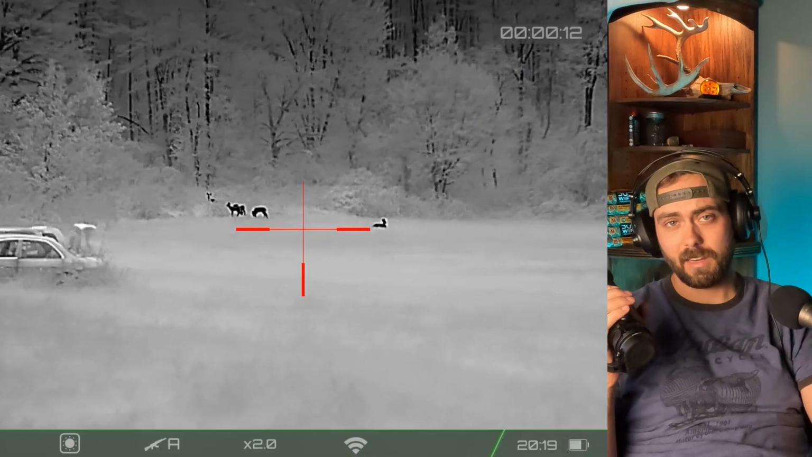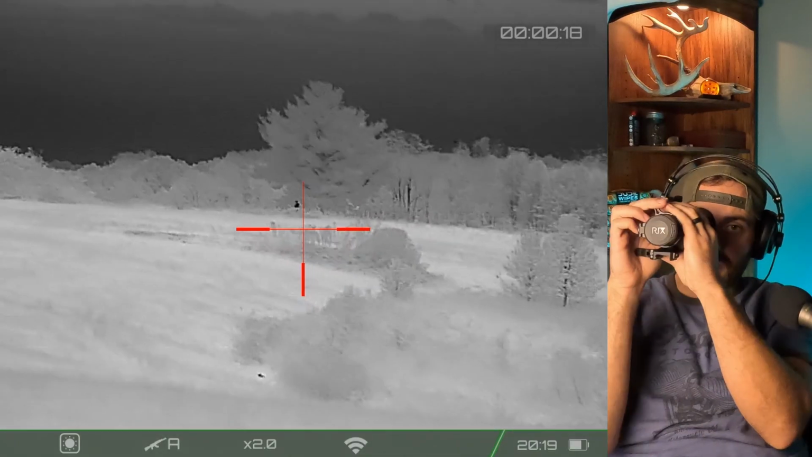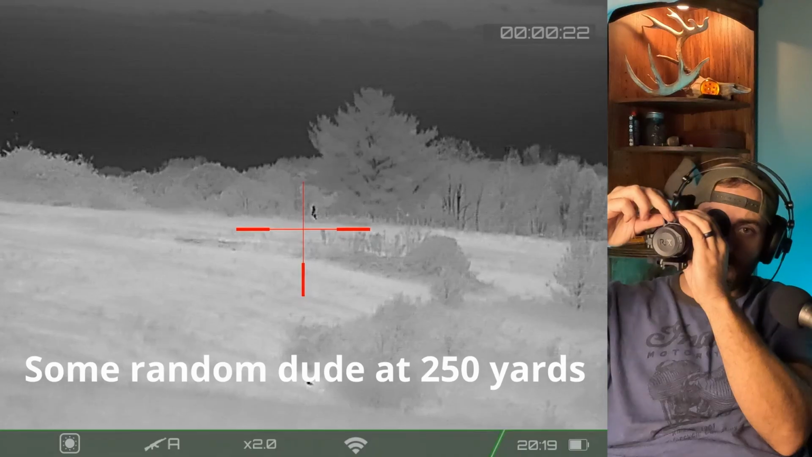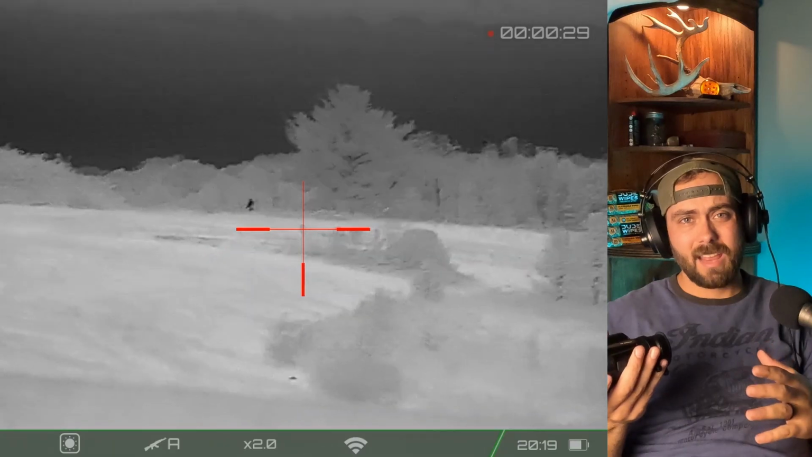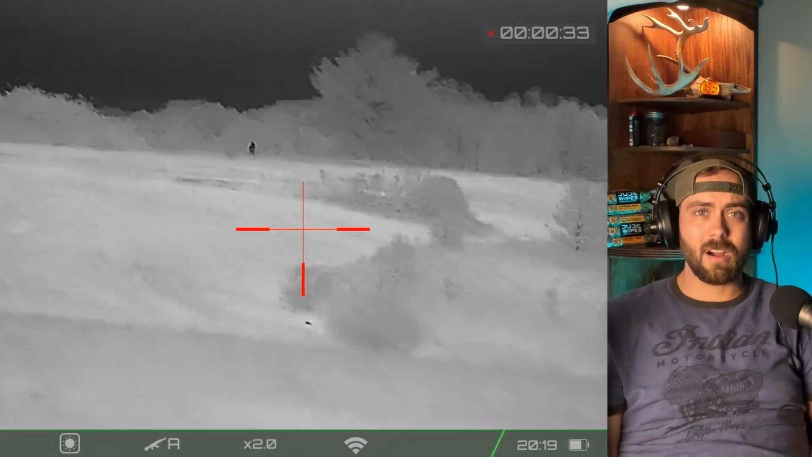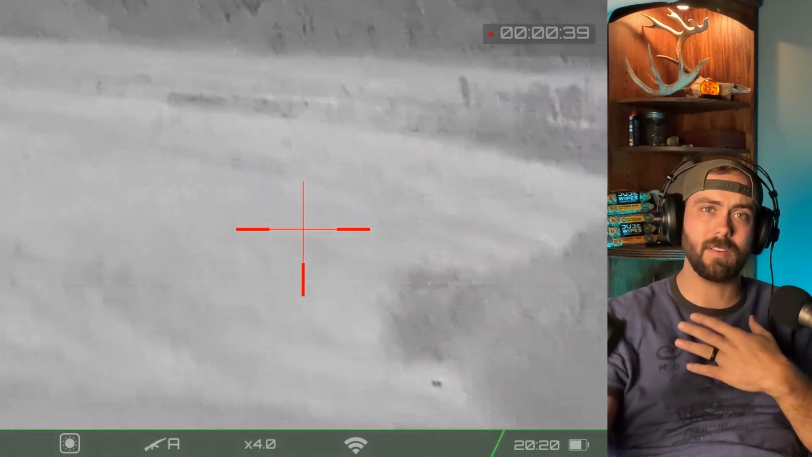Because I've tested it, I've tried to play around with it, I've looked through it at 50 yards and gotten it locked in, looked at it way out at 300 yards or so and started trying to fiddle with the focus. And once you have it set in that 50 beyond range, it's locked, because you can't get it any better out at 200 or 300. You can't get it any better at 50. It's just perfect.